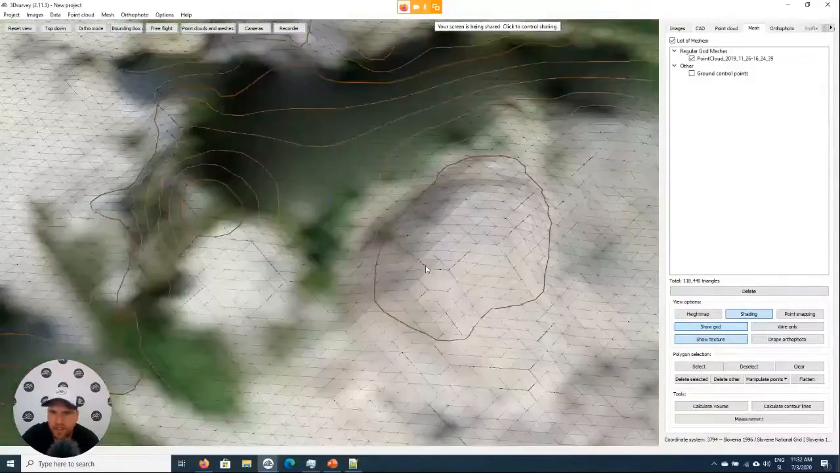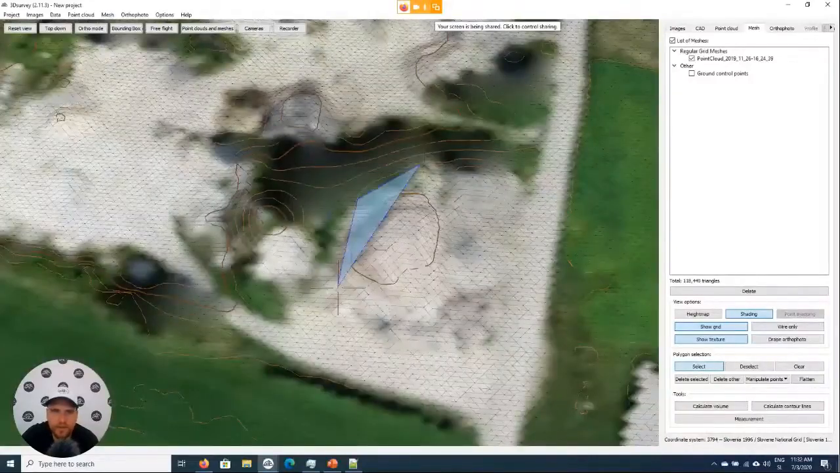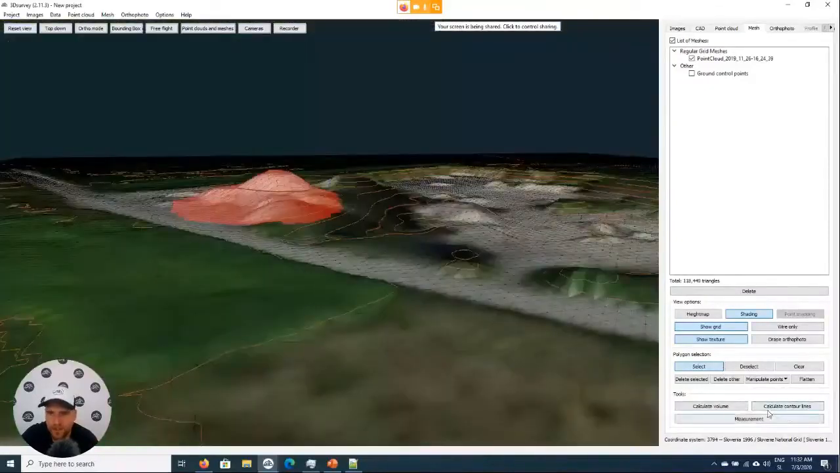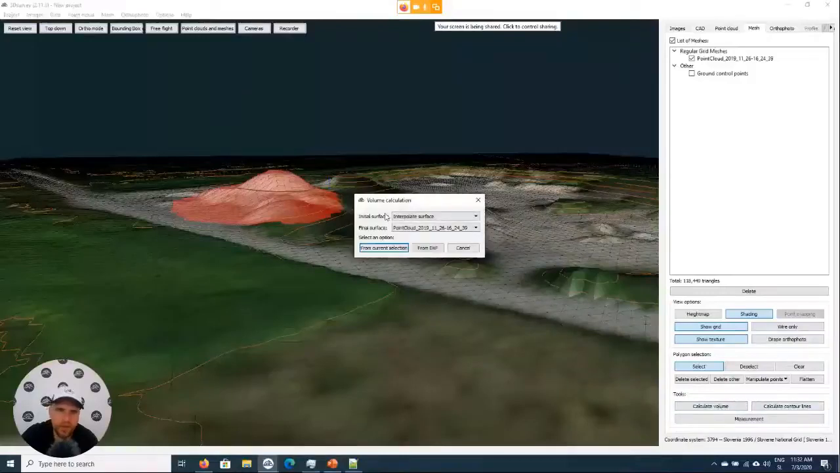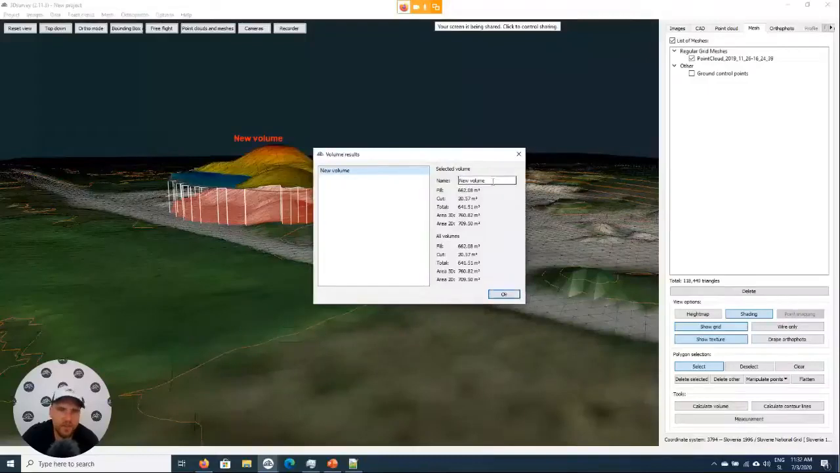On the other hand, if we want to calculate volumes, again, just select an area of interest, just like we showed you, and press calculate volume. We will interpolate the initial surface. If we had two surfaces, we could also choose the initial surface. The final surface will be the one that's in the point cloud from the current selection. And bam, we already have the volume, so around 600 cubic meters here.